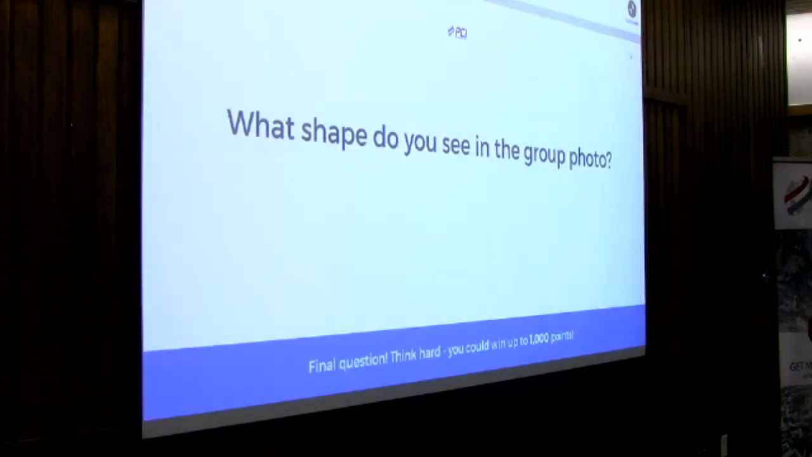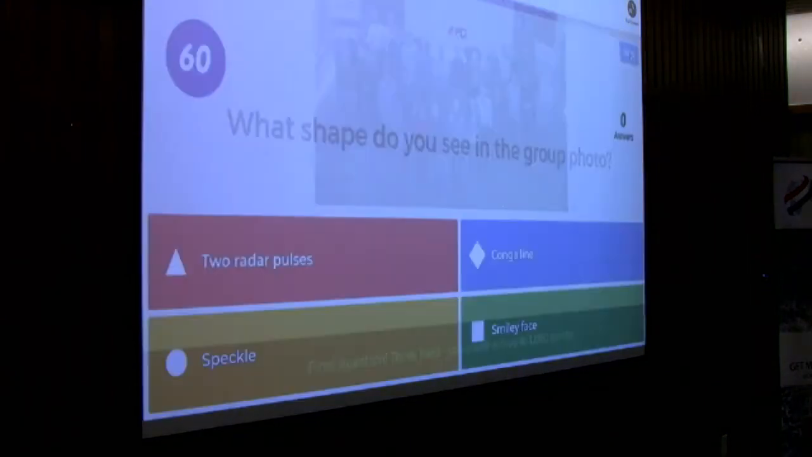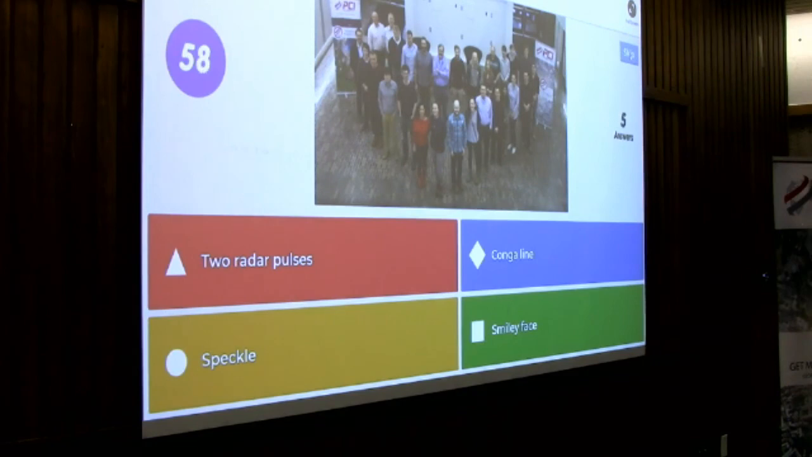All right. What shape do you see in the group photo? Two radar pulses, conga line, speckle, smiley face.